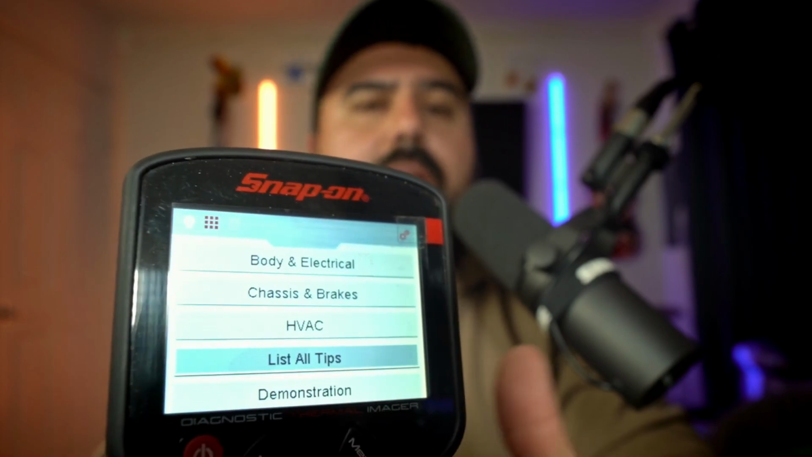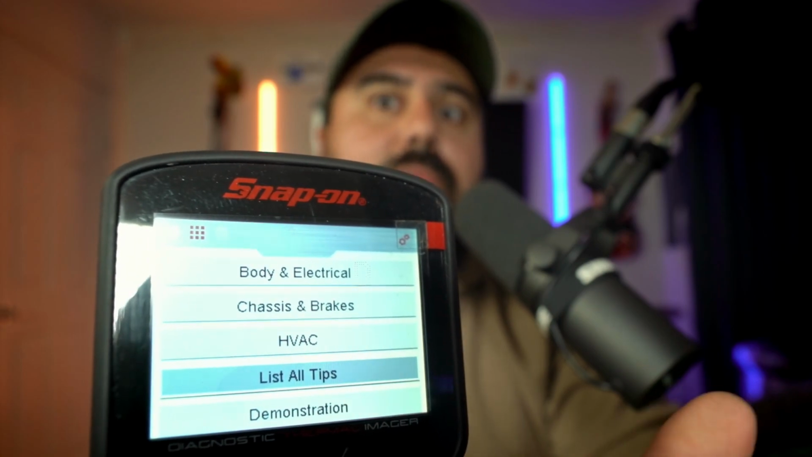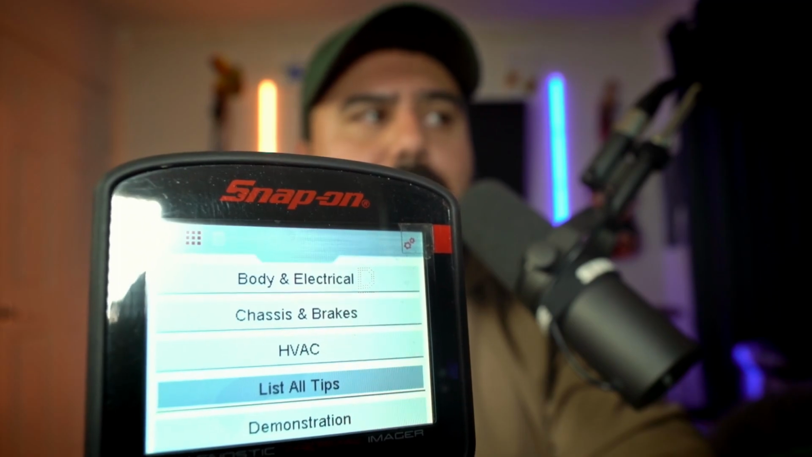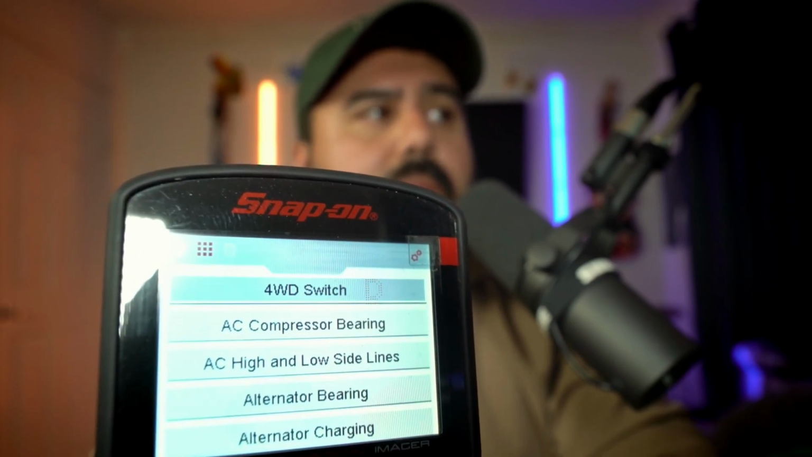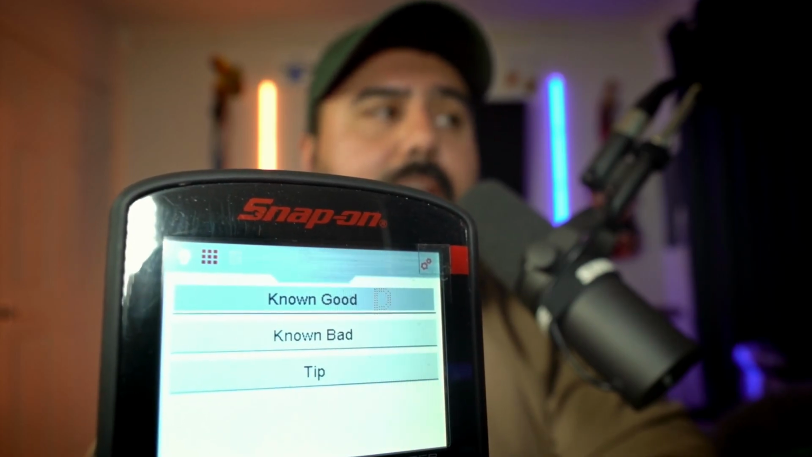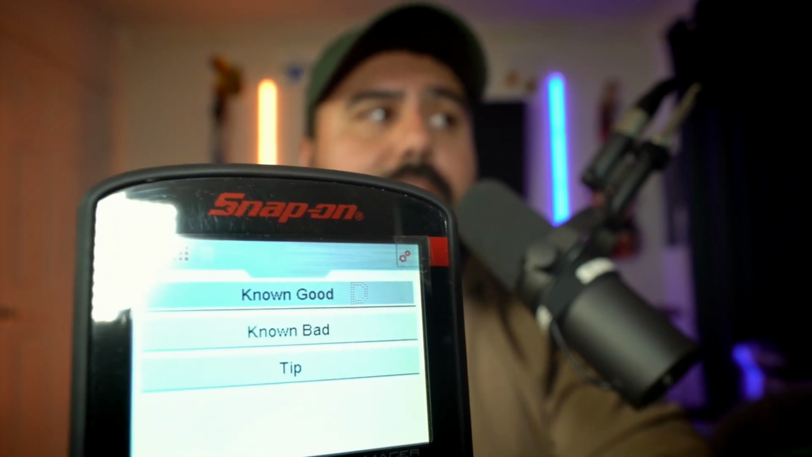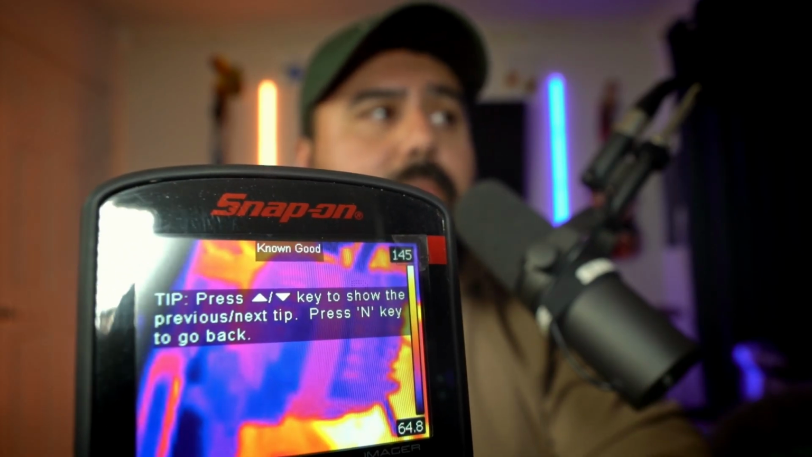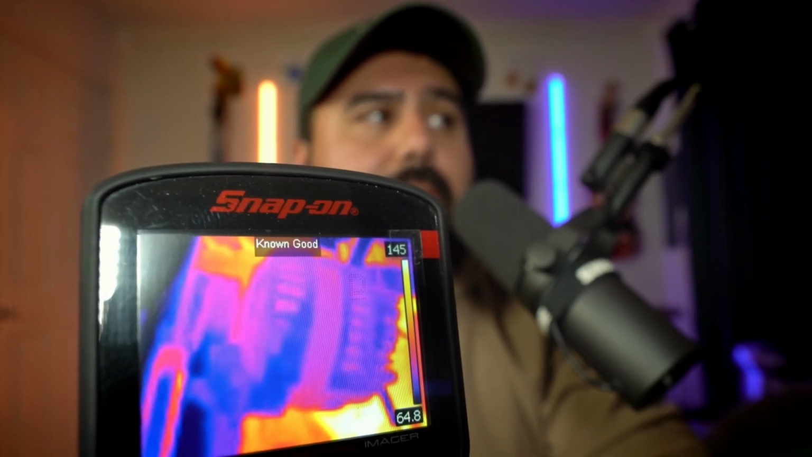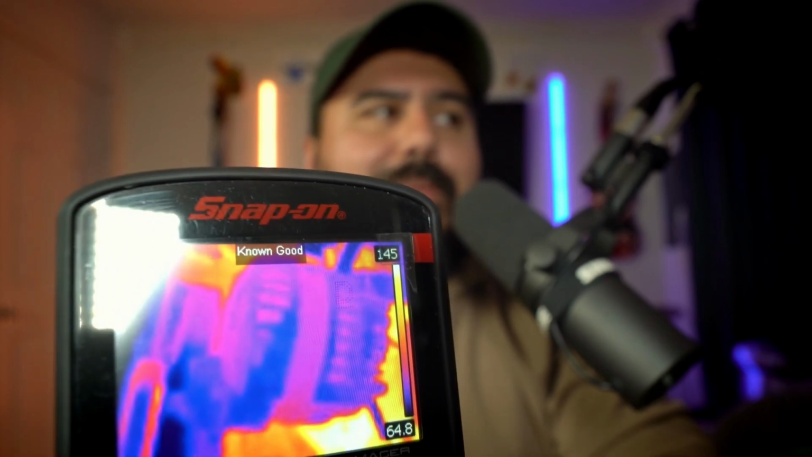And if you don't really know how to use this for your desired application, it has tips on how you can really make the most of this device. So here are just a couple tips that Snap-on recommends. Let's say alternator bearing, and they'll give you examples. So what is known to be good, what is known to be bad. A good bearing will look more or less like this once this tip gets out of the way. So that'll be a good bearing. It's known to be good according to Snap-on.